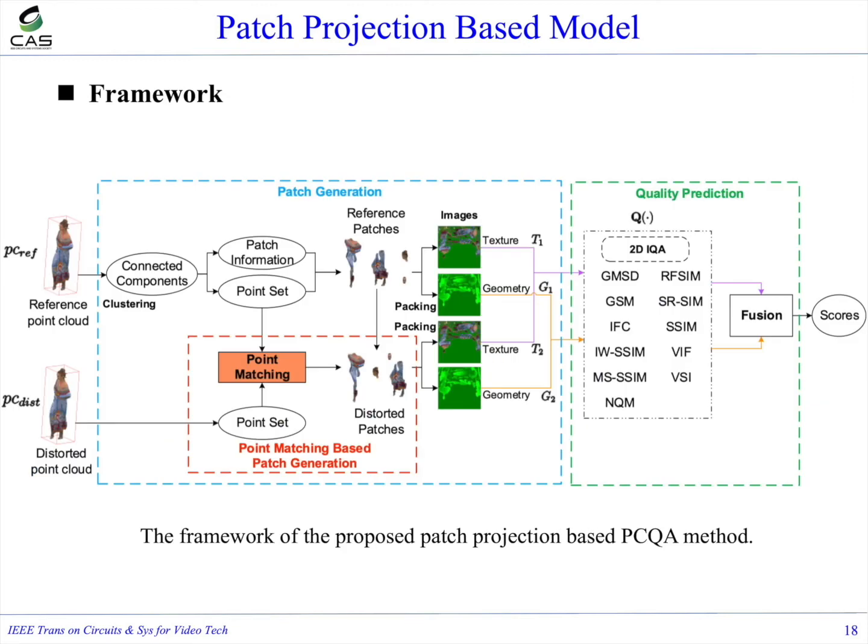The framework shows the proposed patch projection-based PCQA method, and it is composed of 2 parts. In the patch projection part, the reference and the distorted point clouds were converted into 2 geometry images and 2 texture images, and the main contribution is the point matching module. In the quality prediction part, the visual quality of the geometry and texture images are then computed to denote the final visual quality of the distorted point cloud.